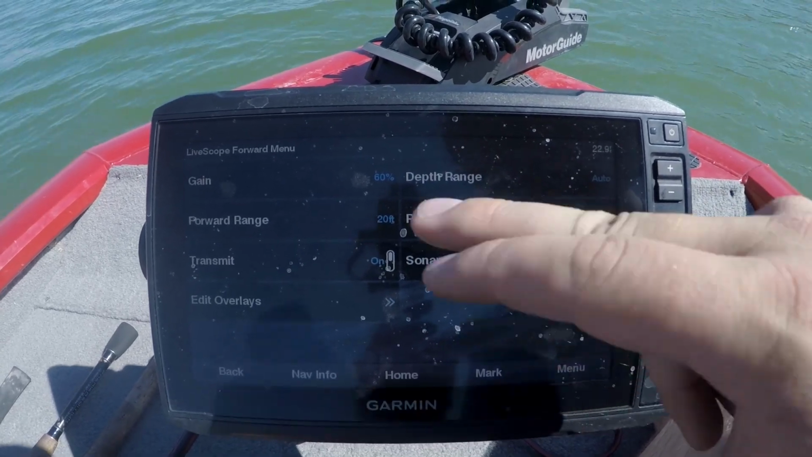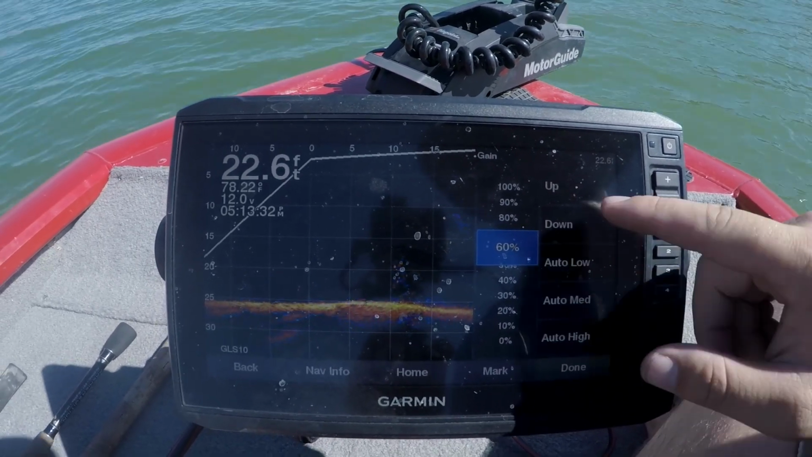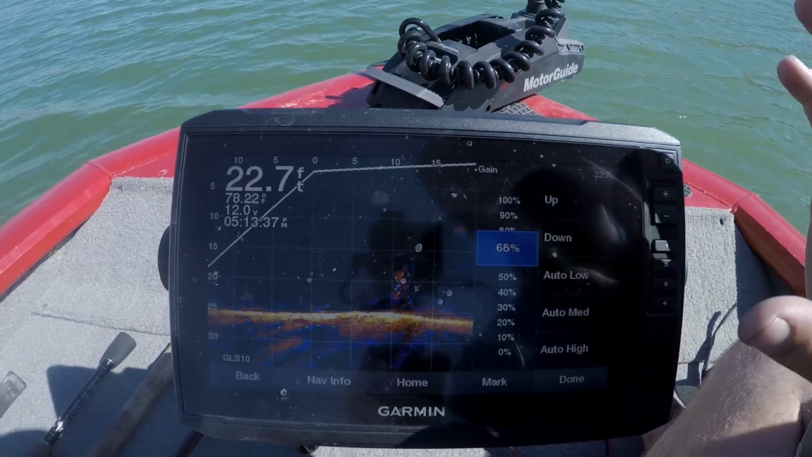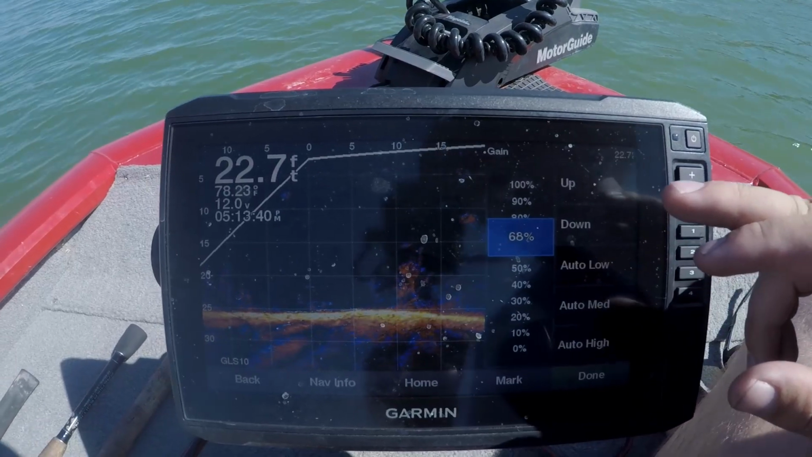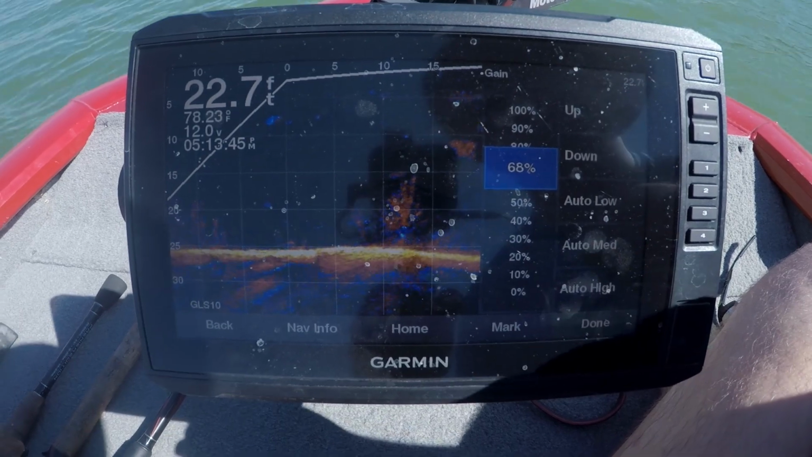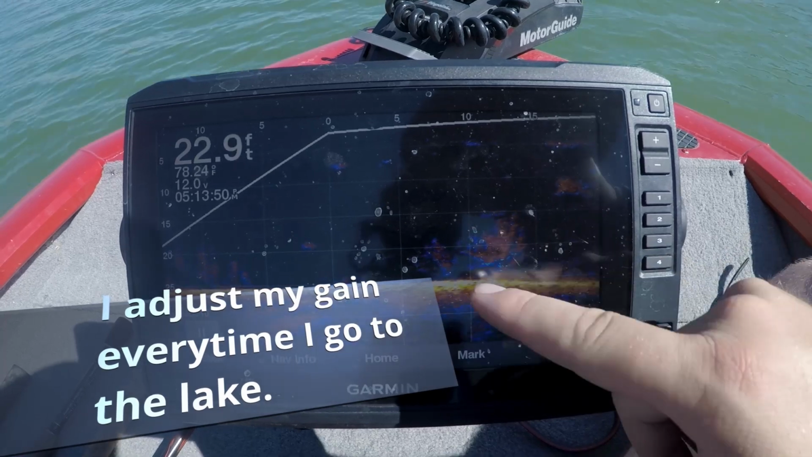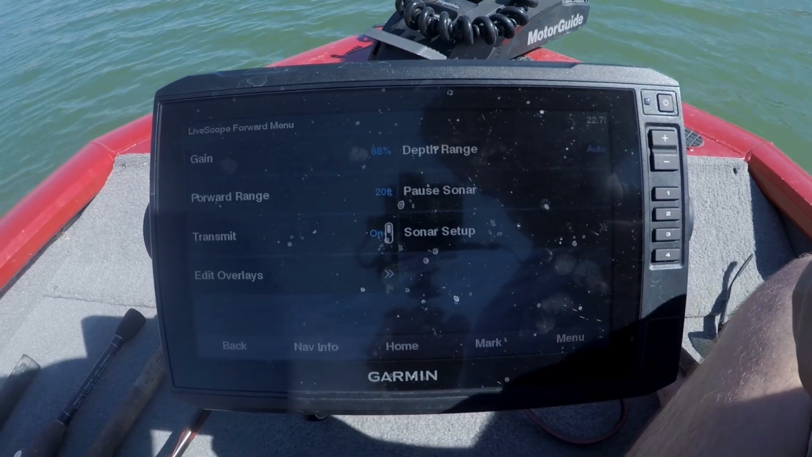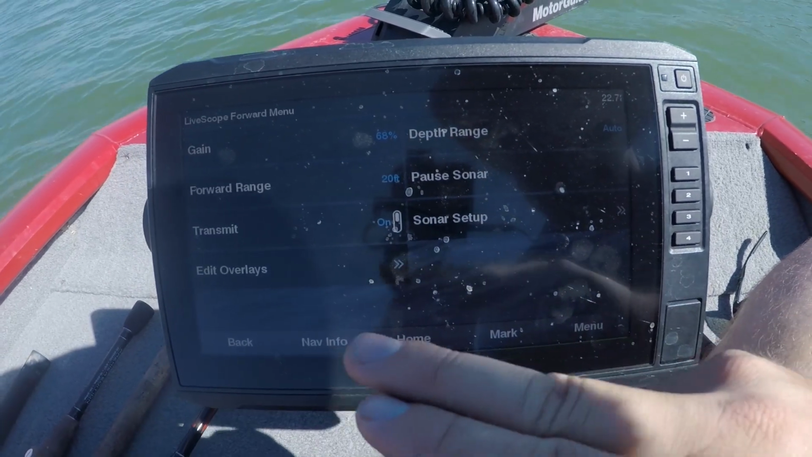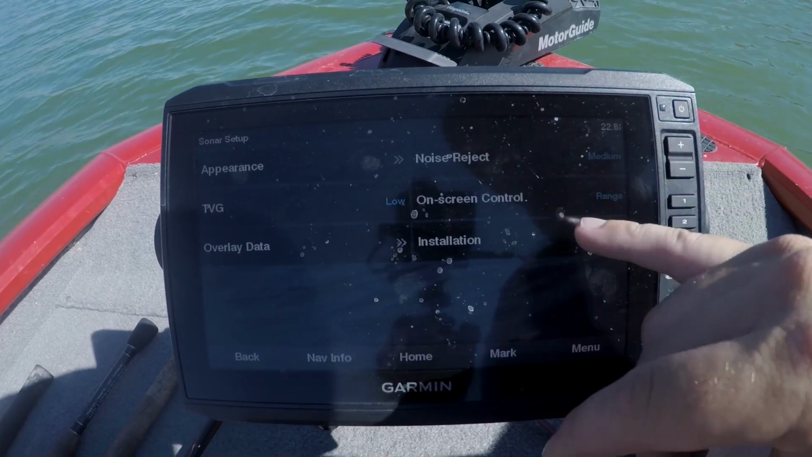So the other two pieces is you have a gain that you can adjust up or down. I recommend having this not in any of the autos, but adjusting it based upon whatever the water conditions are for that day. So, all right, have that adjusted. We can see our little tree here. Now, the other two important things to keep in mind, we have two more adjustments. Under sonar setup, we have noise reject and TVG.